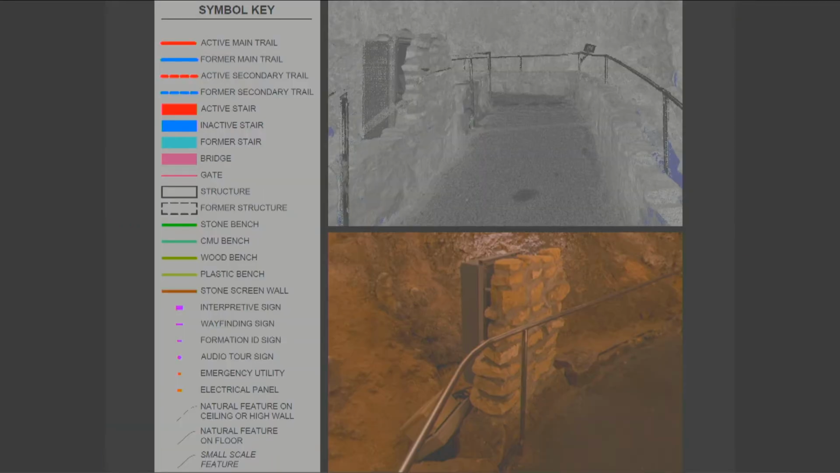The other thing that I accidentally skipped over here was this is our typical symbol key that we use in the drawings. And we didn't know at the time of our initial site visits just how much we were going to attempt to document of this cultural landscape. By having this point cloud, we were able to, in the office, decide we wanted to add features, lights, electrical panels, railings, et cetera.